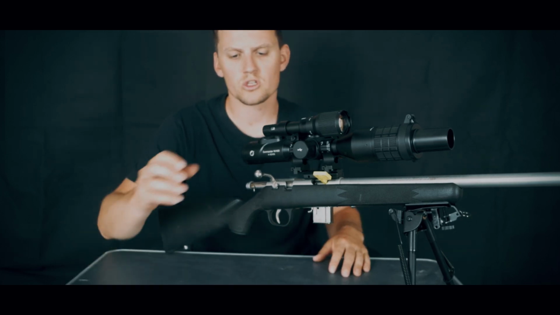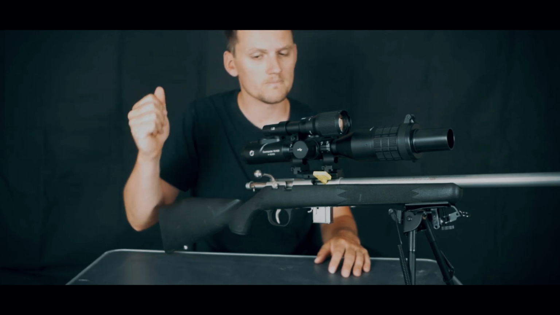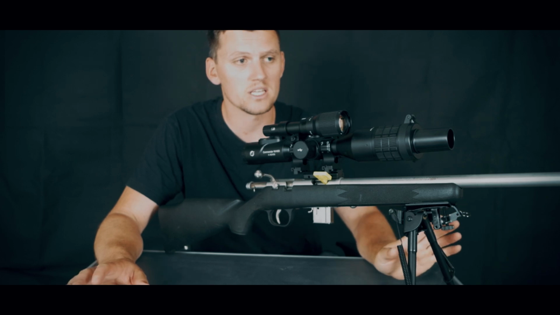In terms of the actual scope, it does have reticle eyepiece adjustment, which is good, and it has parallax, which is absolutely a must, and it's a good parallax too.